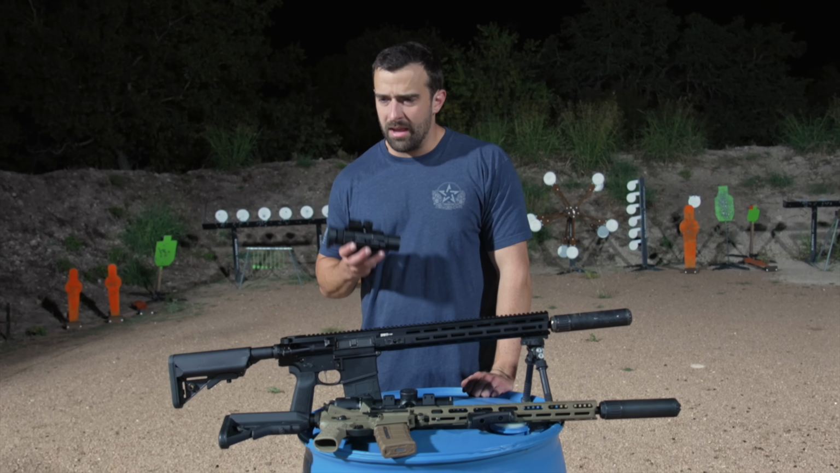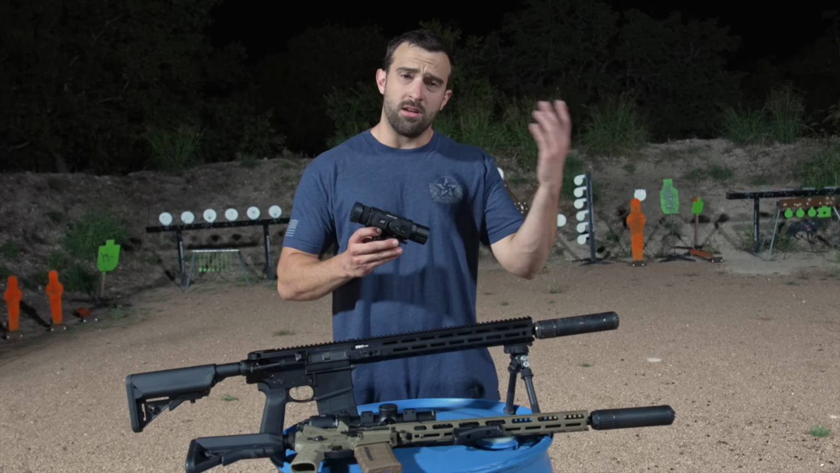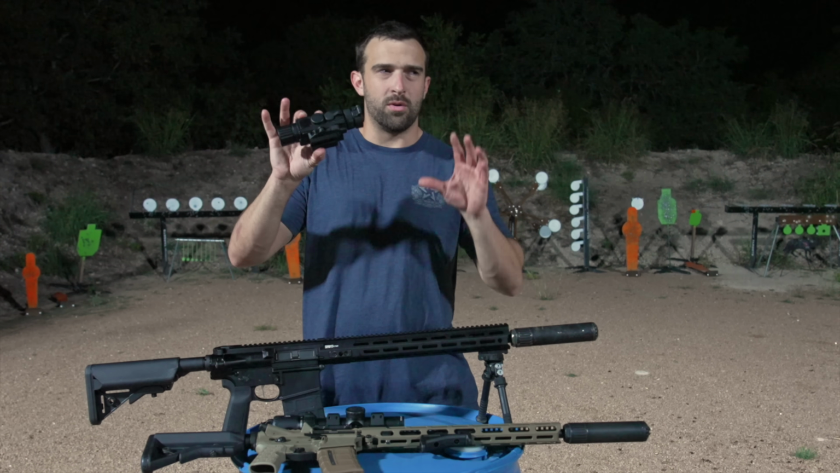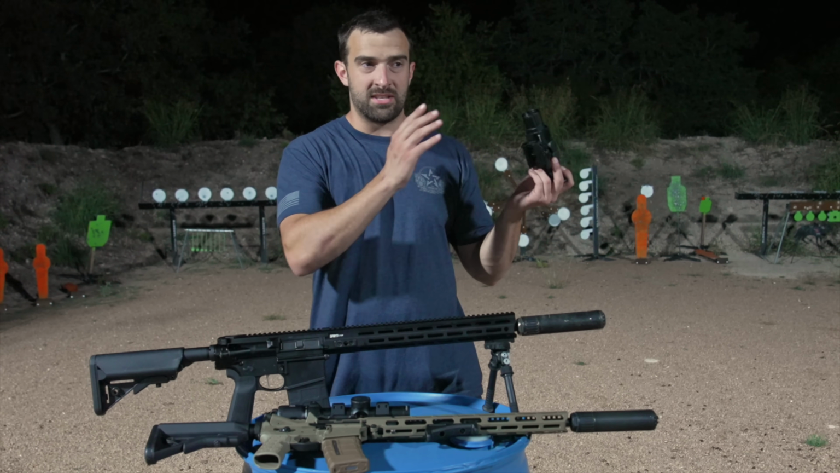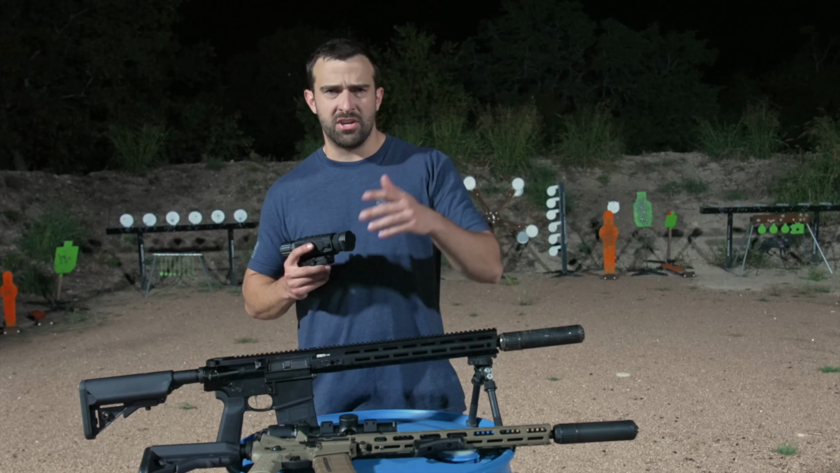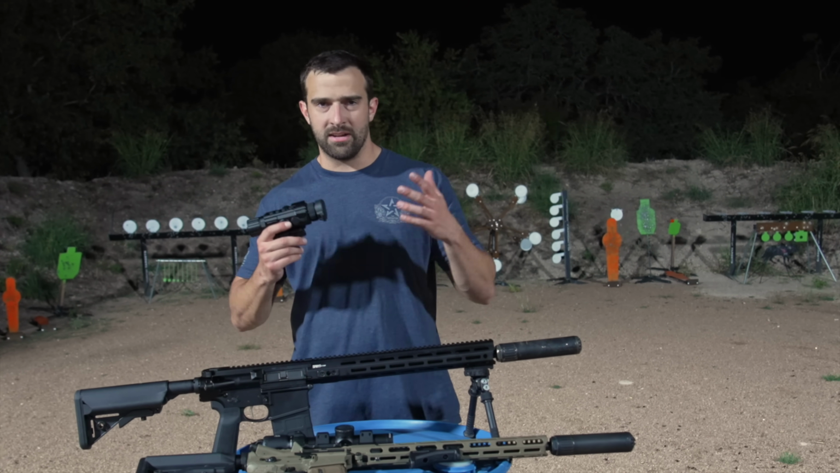And to make a long story very short, the price difference is right around $200 between non-laser rangefinder, non-ballistic calculator, and with those two features. That real quick was the rundown on the difference between the 635 and what the R means. But if you guys are watching from scratch, you guys don't even know much about the Hydra and the Hydra line from DNT, I'll go ahead and start from the beginning here.